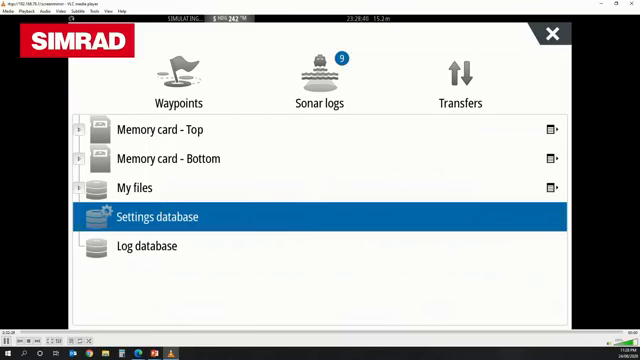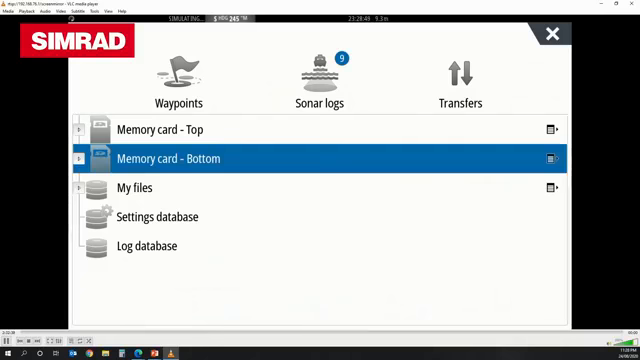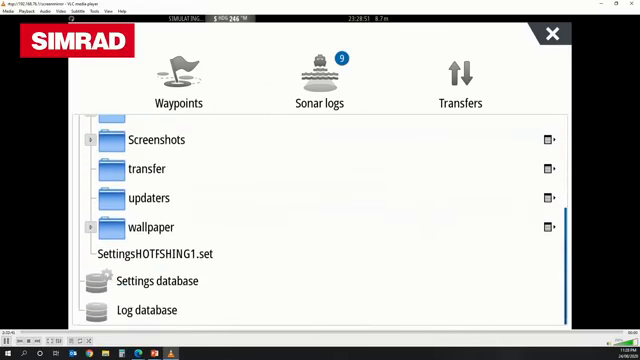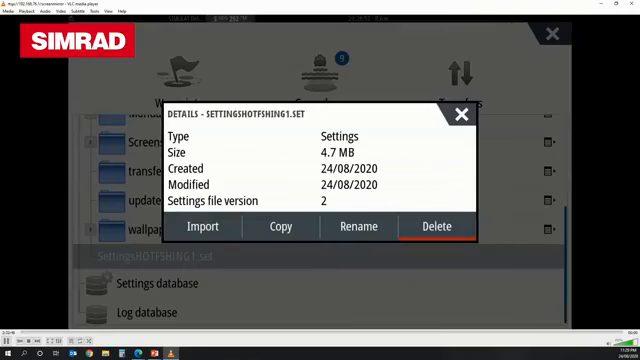So if I want that back now, I just do the same thing. If I go to my home page, scroll down to storage, choose My Files, and scroll down, you'll see one in there now that says Settings Hot Fishing 1. I press on it and I just hit import. Okay, and it will bring in all of those settings that I just saved and set the machine up the same way. So it's a great way to run a backup, I guess. All it does is the settings. It doesn't back up waypoints or anything like that. There are other ways to do that, but if you want to have specific settings that you've really fine-tuned, this is a really easy way to do that.